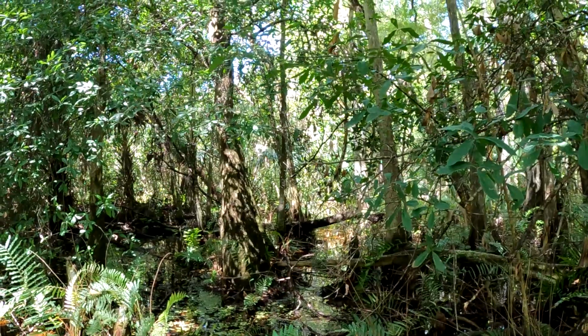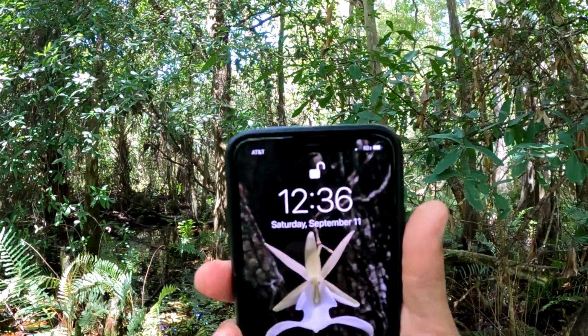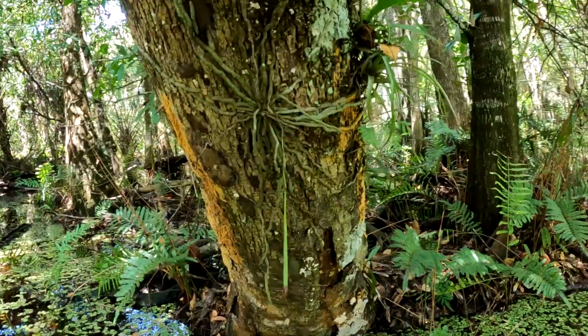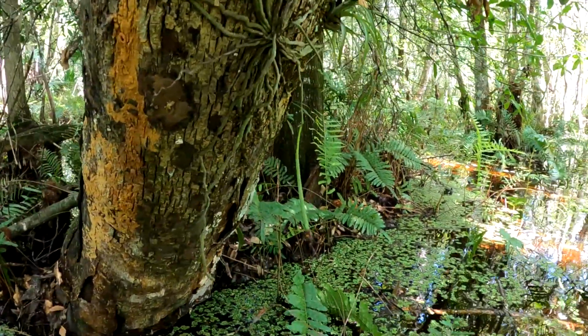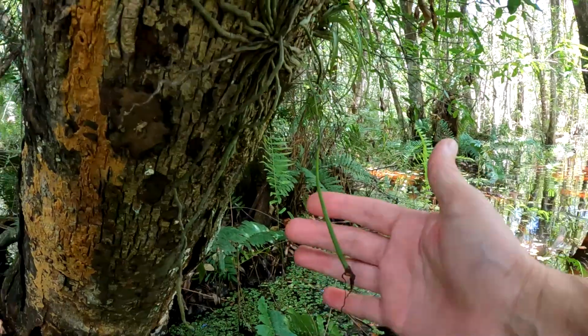All right, fast forward, I think 3 weeks into the future. Today is Saturday, September the 11th, and I wanted to give you guys a quick update. Here's a ghost orchid that I just showed you, and it got pregnant. That's a seed pod right there. Got pollinated by a moth. That seed pod will turn into what looks like a vanilla bean.